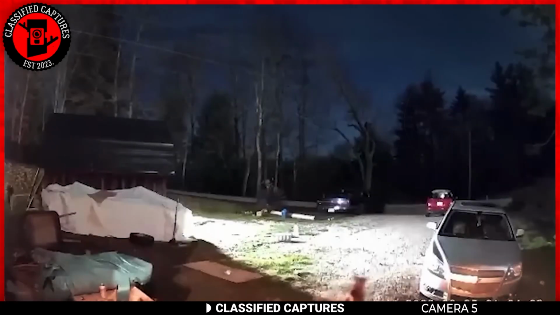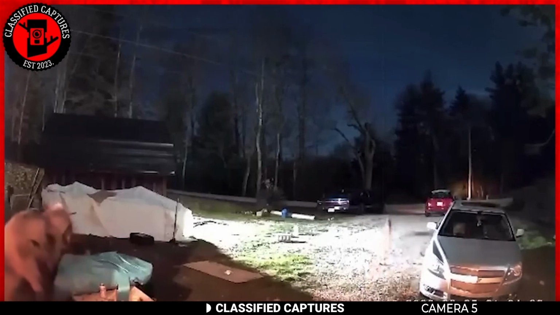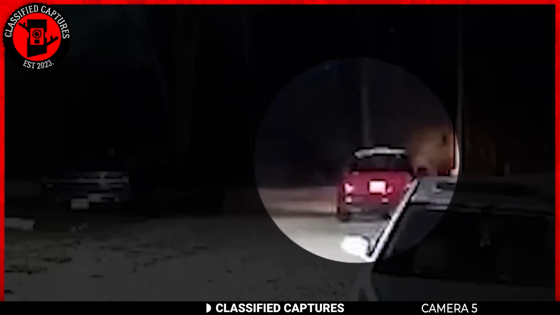Here's the kicker. The homeowner herself didn't witness or notice a thing. It was her furry residents, that is, her dogs, that set the alarm bells ringing. One of them even gives chase after the ghostly entity until it mysteriously fades away. What's your take on this spooky home security saga? A ghostly apparition or just a well-timed play of shadows?